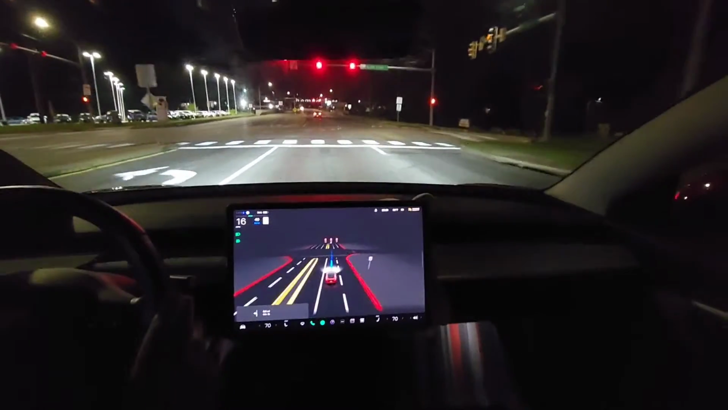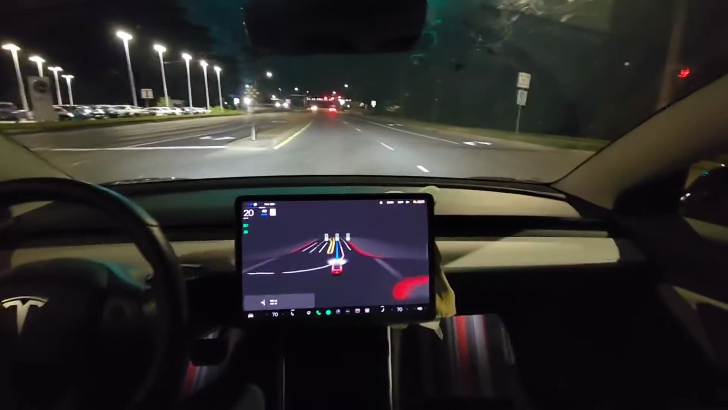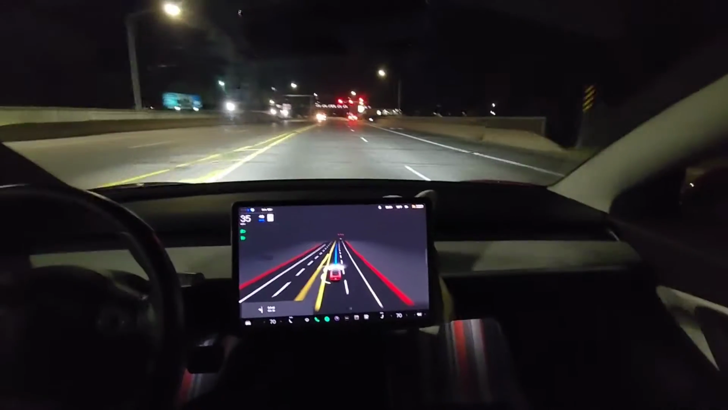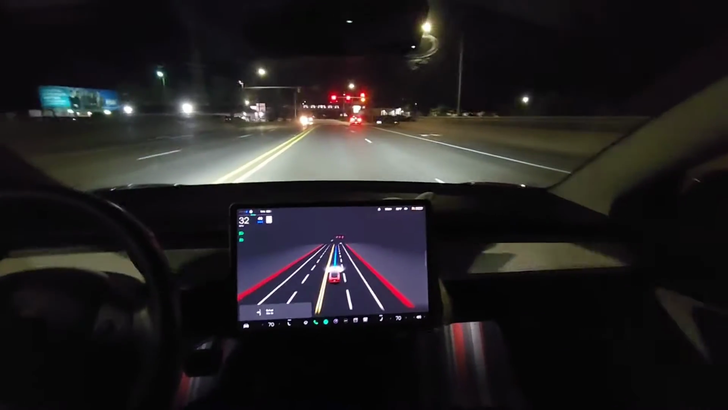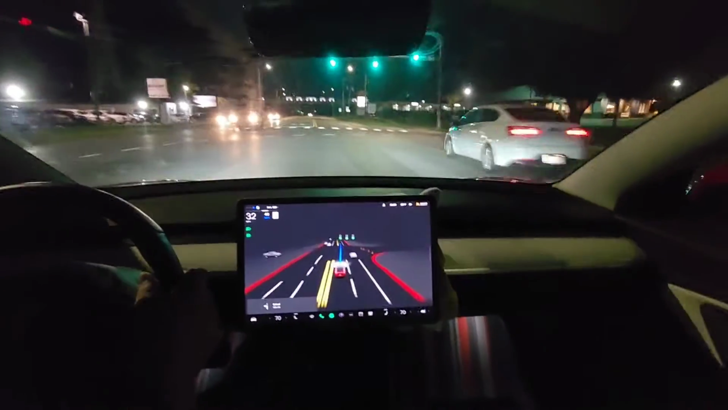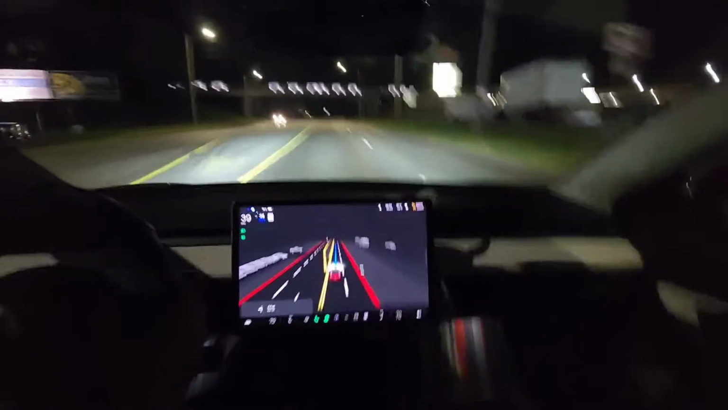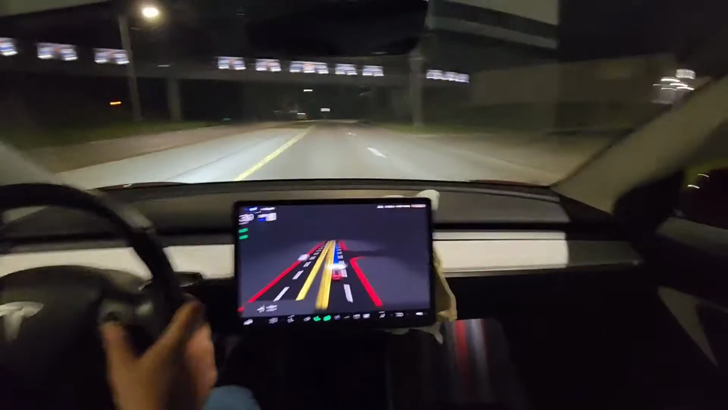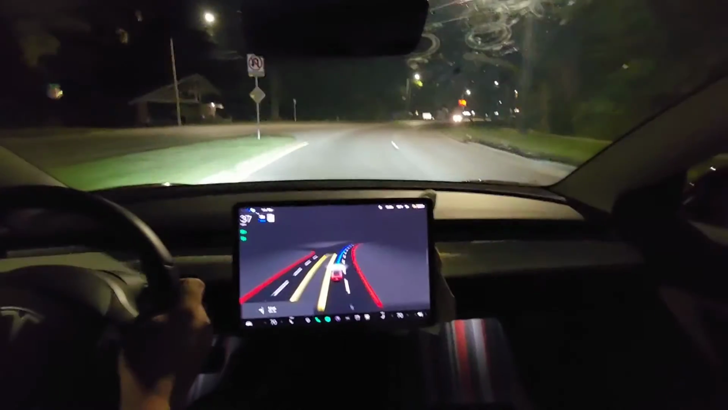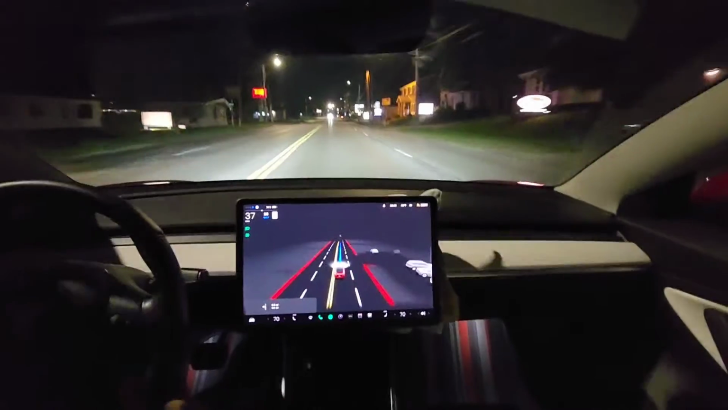Again, there's still issues with it, but I think overall the driving feels safer than it did before. They just need to work out some of those silly lane changes and issues like that. Hesitated a little bit there, like just 1 or 2 miles per hour, which is good. It's a kind of a curve.